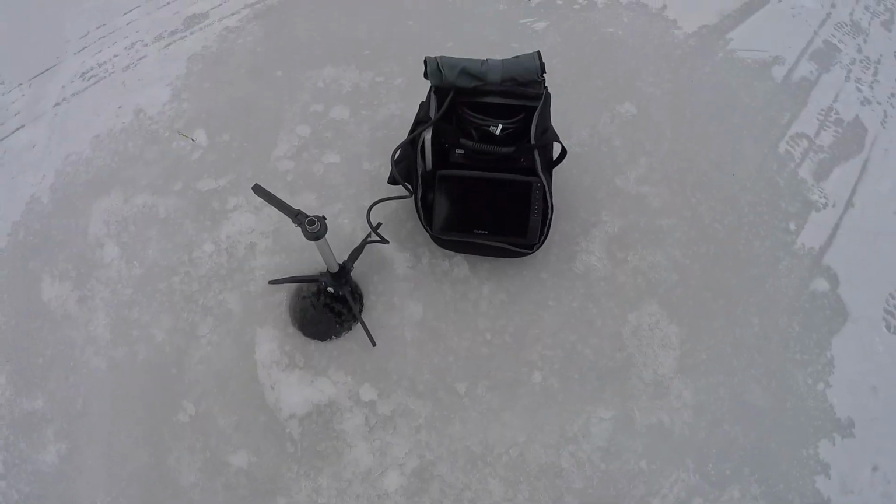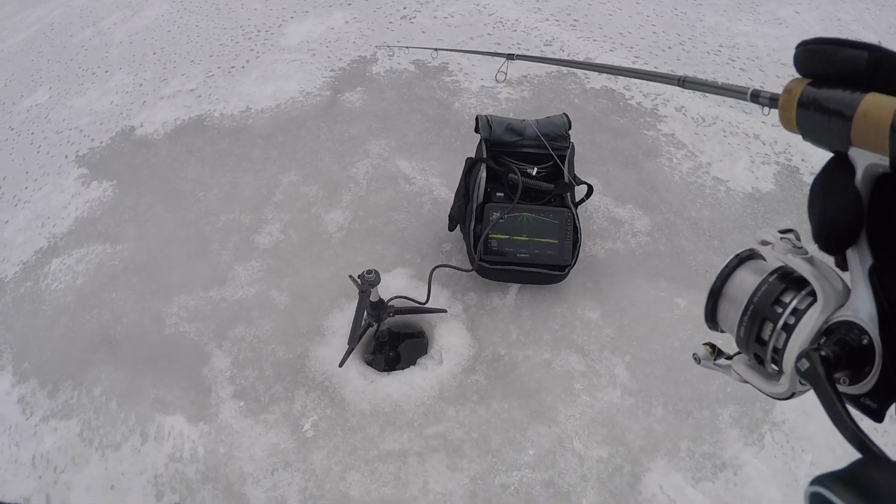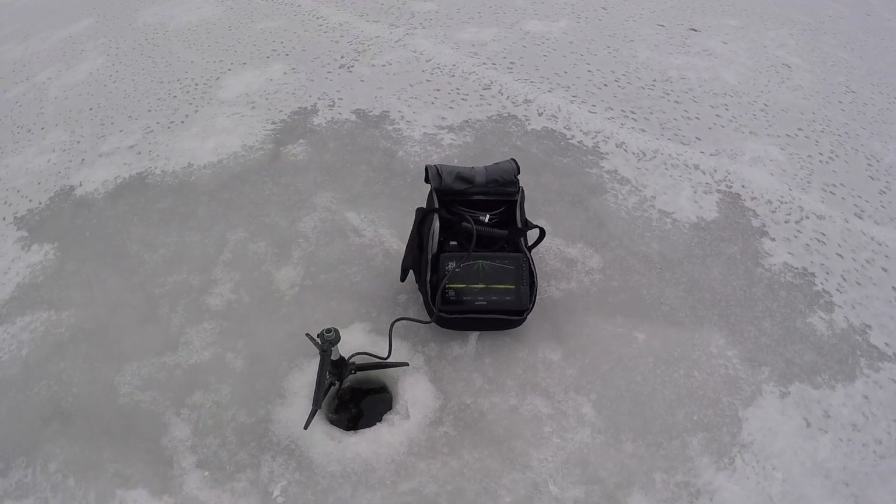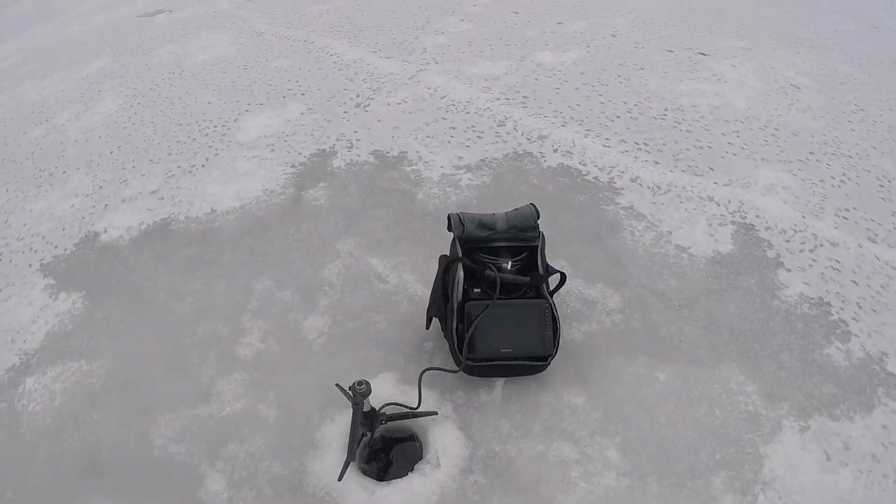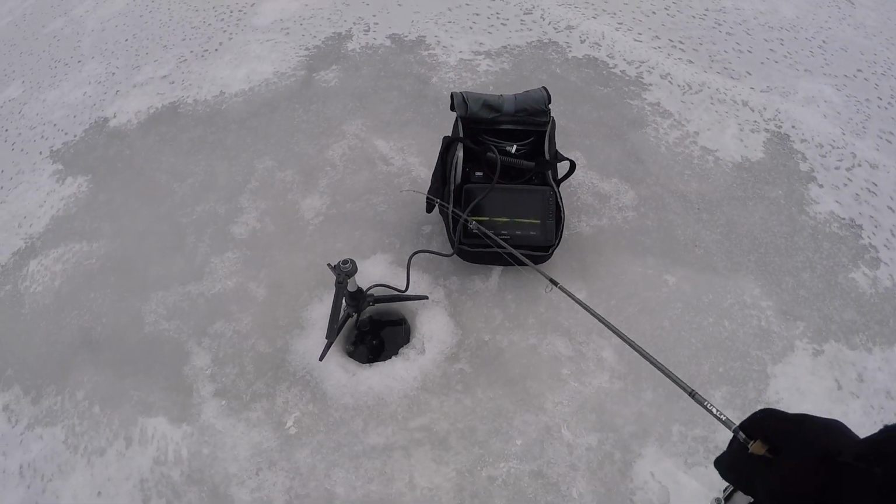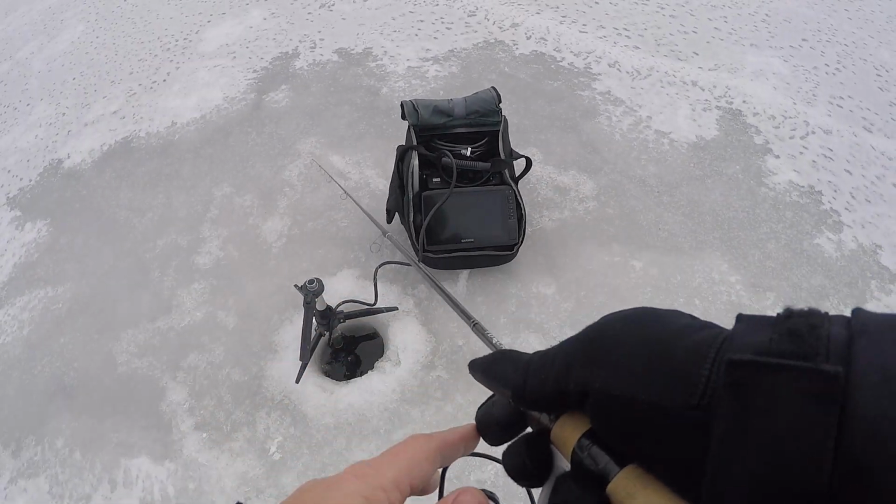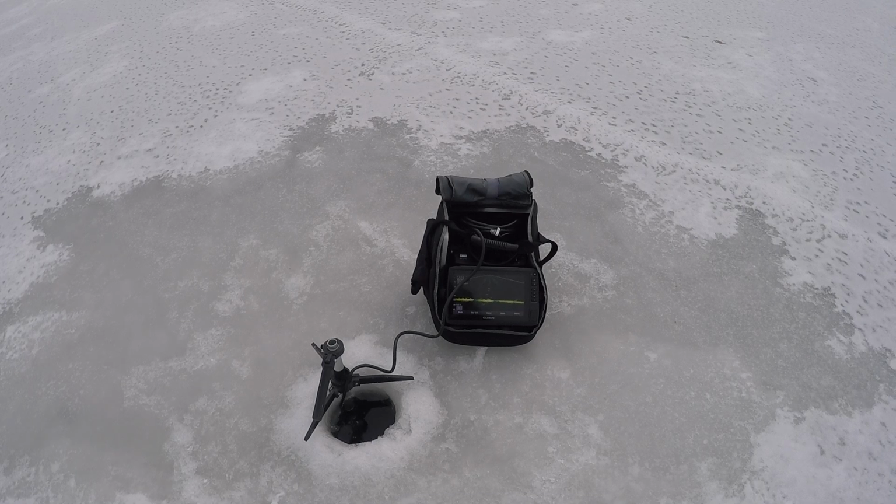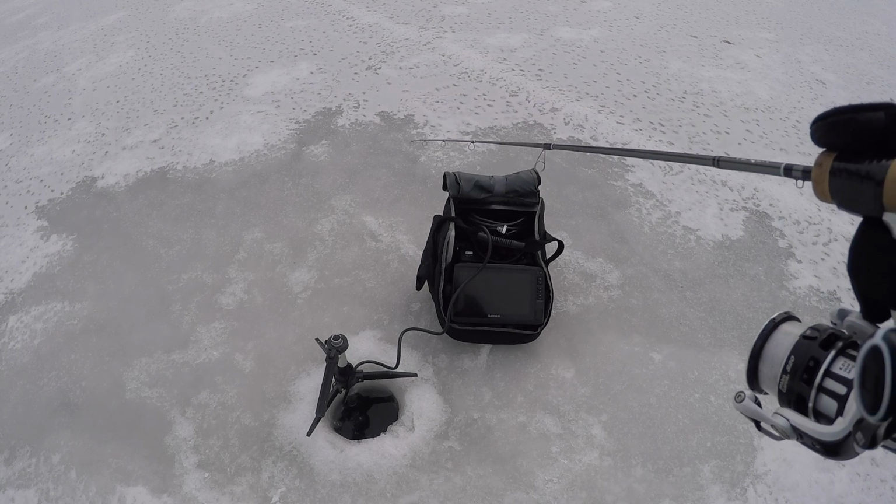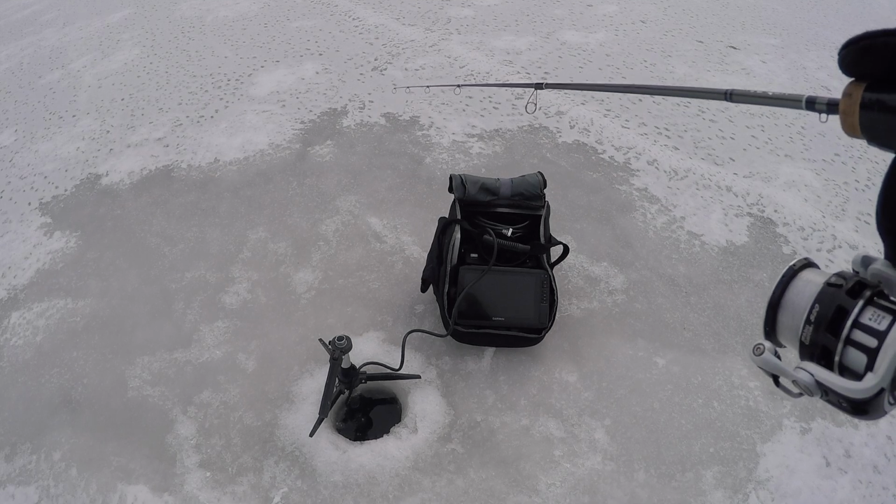I wish I could record the screen better. There's 100 fish down there. Another trout. I don't know if I spooked that guy. I think I set the hook a little too hard. Can't tell if that's a trout or what. There's another big fish down there. Oh, there's a bunch of fish coming up here.